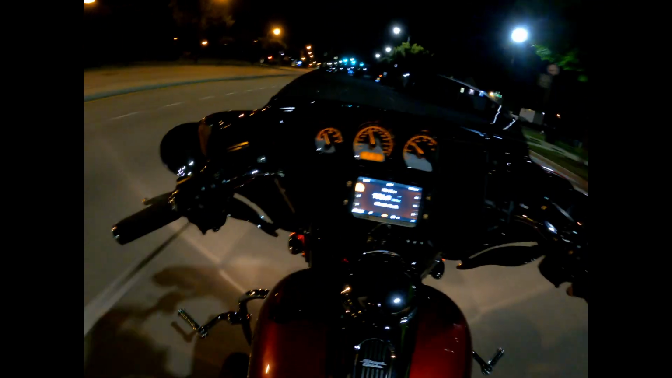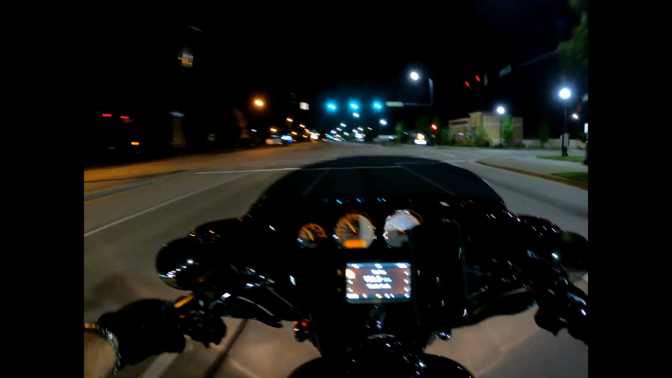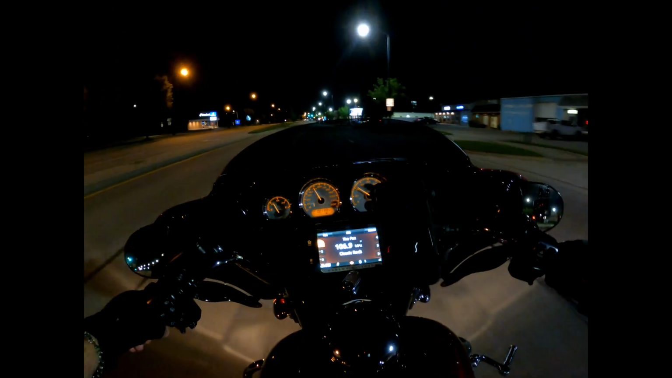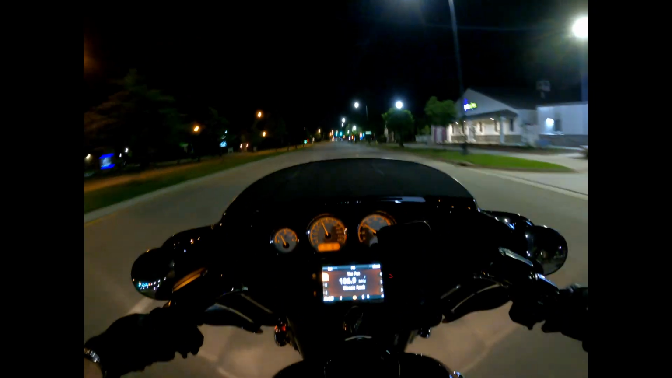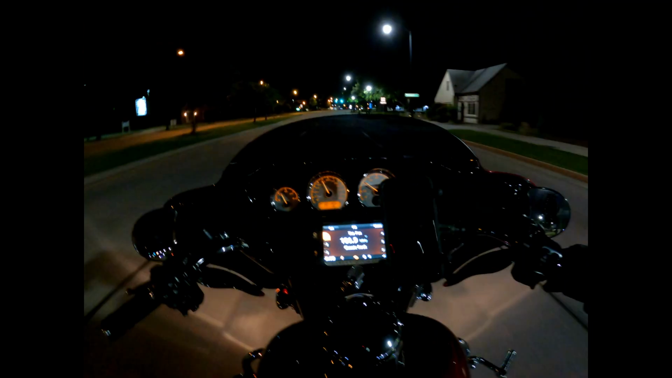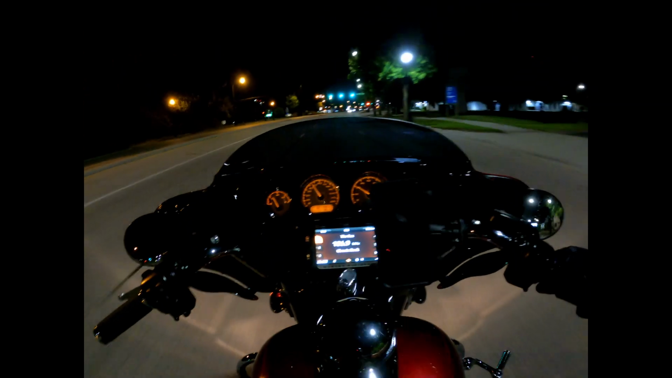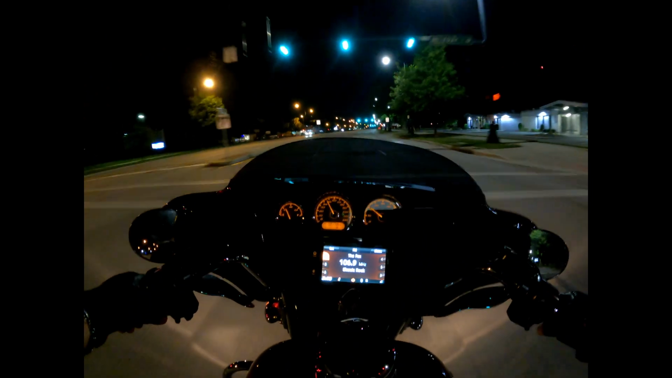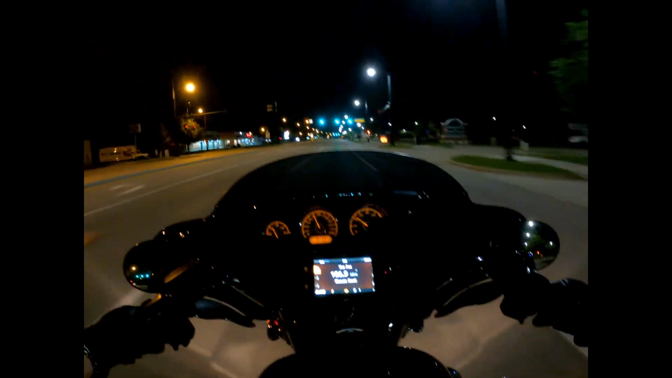This helmet is drafty. I'll try to find me a different helmet. Like, I got the top vents shut right now. Got the front vent shut. Yeah, that's shut. I still got the whistling of the wind coming through the helmet.